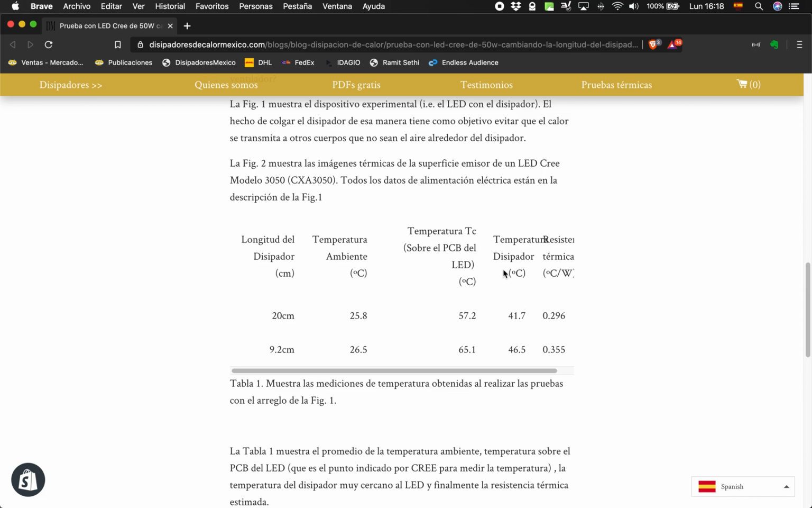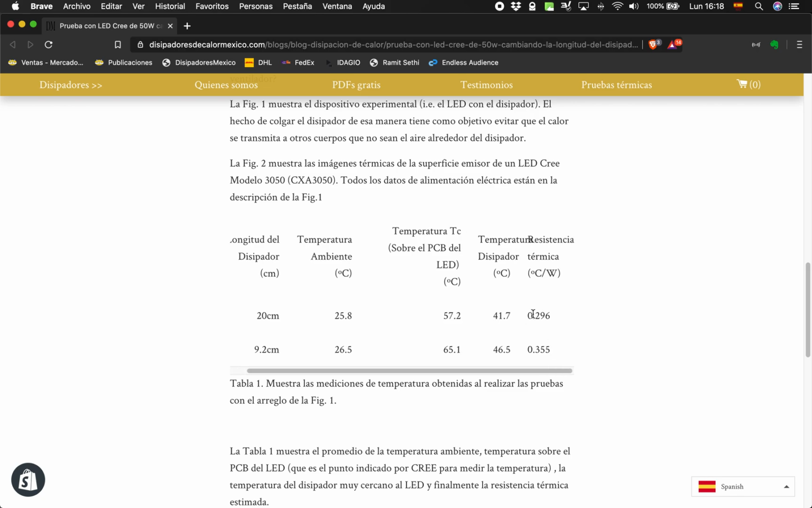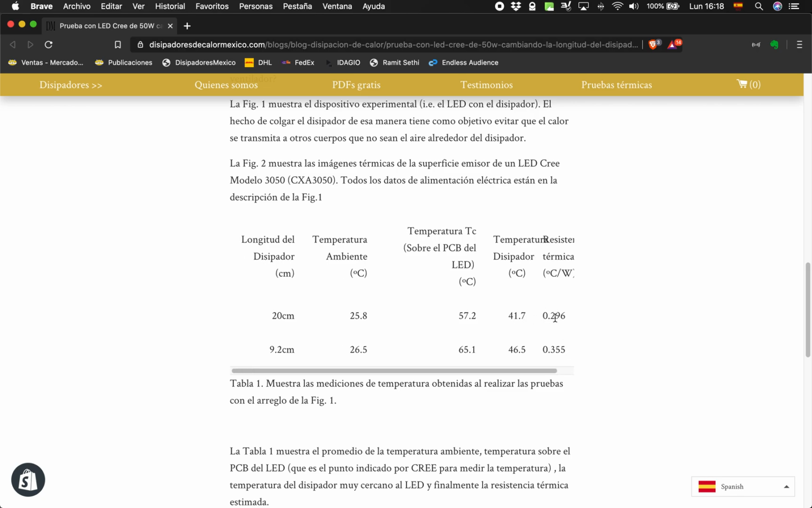The heatsink temperature is about around 15 degrees less, and in one case the thermal resistance is estimated to be about 0.3, and the estimated resistance for the smaller heatsink is 0.35. This would suggest that reducing the length of the heatsink increases the thermal resistance, and that would be a very interesting path to study in the future.